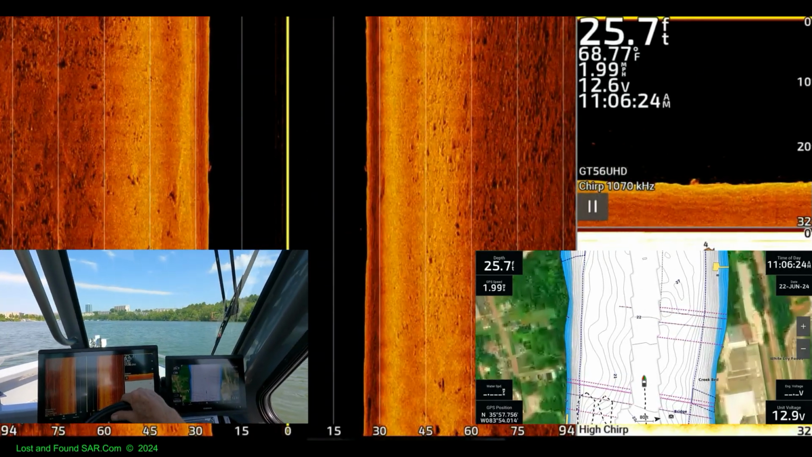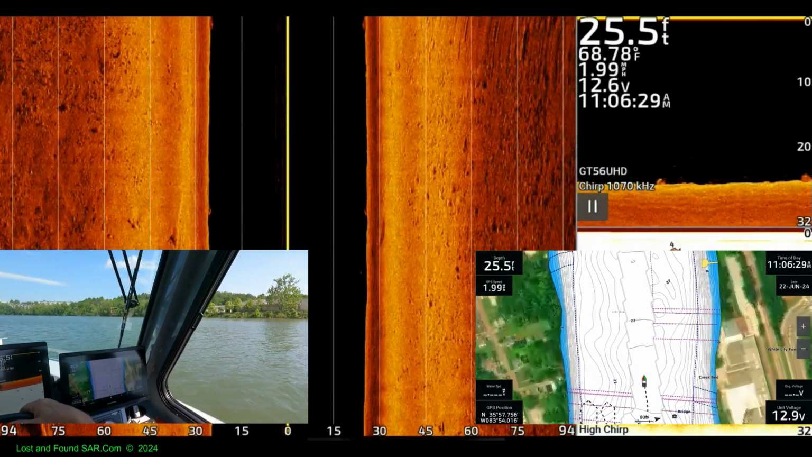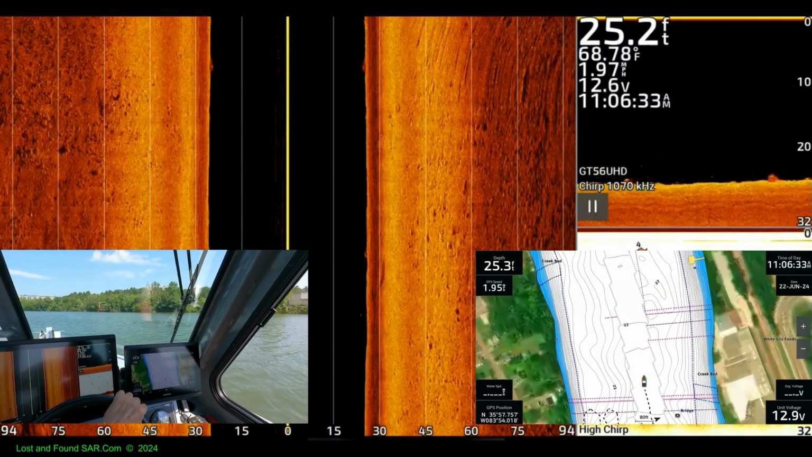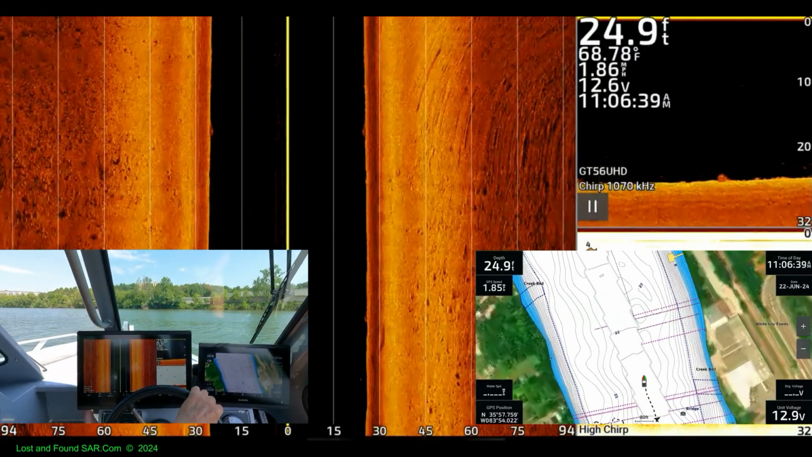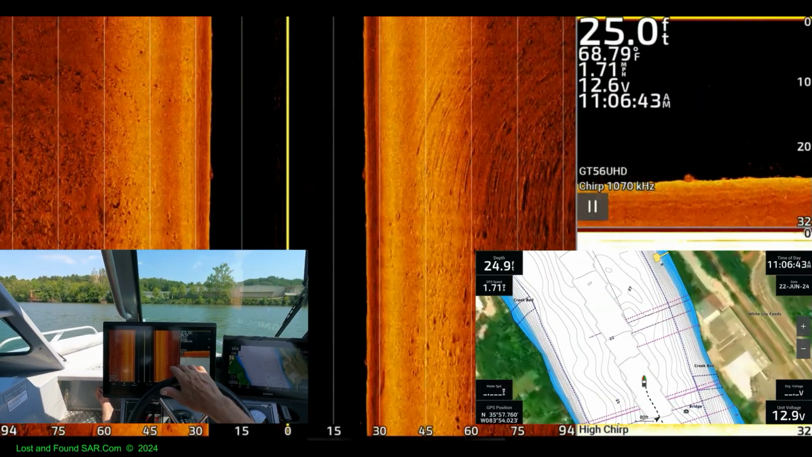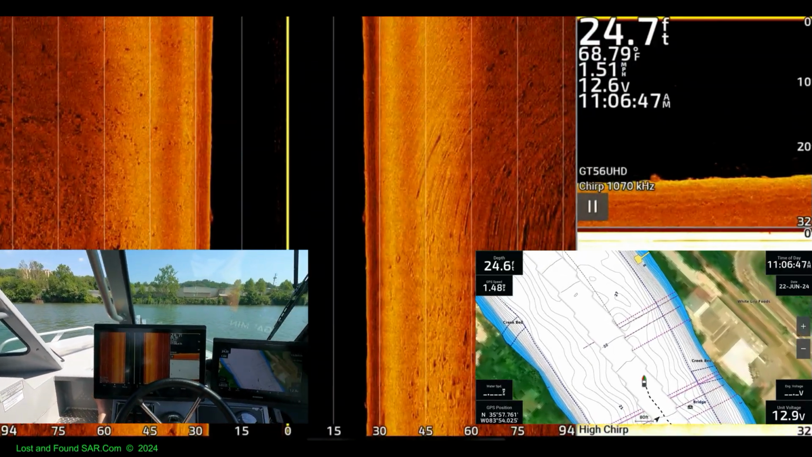We're at the old, whatever these are. These curves here, I wonder if that's the result of our turning or if that's the way the bottom actually is.